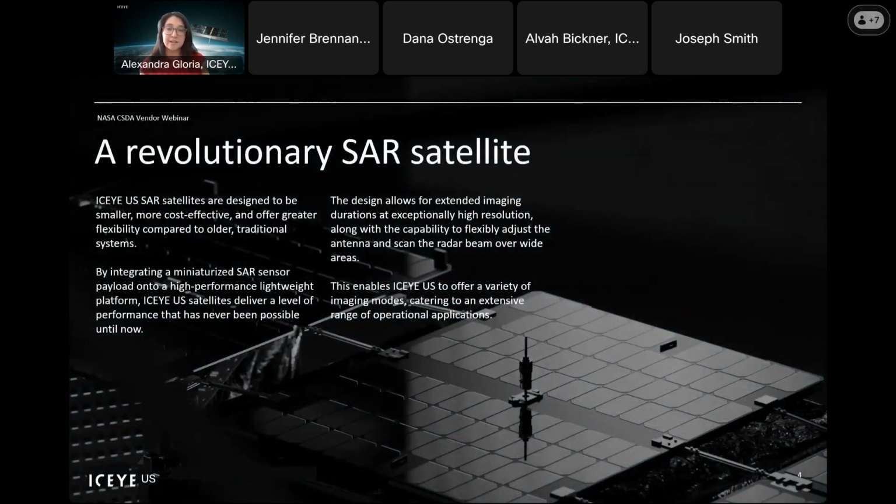Our ICEYE satellites are really different from traditional satellites that you may be familiar with. Ours are smaller, more cost effective, and very flexible. What that means is that we're able to collect for a much more extended time, and that allows us to also utilize that radar beam to access a wider area. This results in more modes, meaning better means for collection efforts, as well as a wider range to look over.